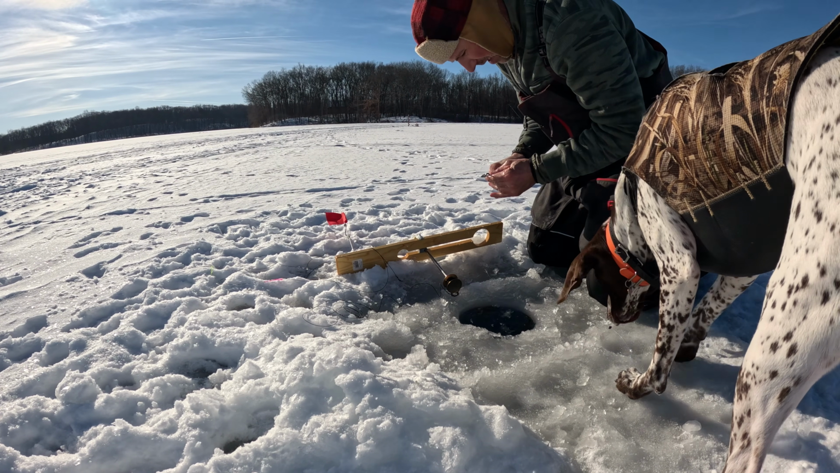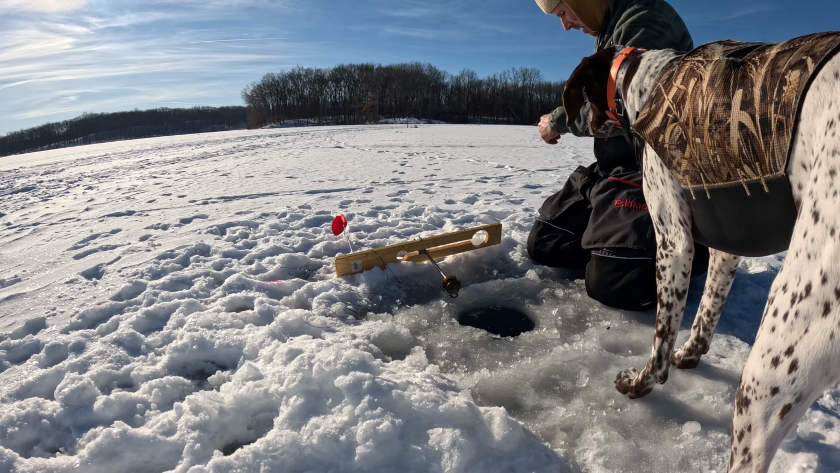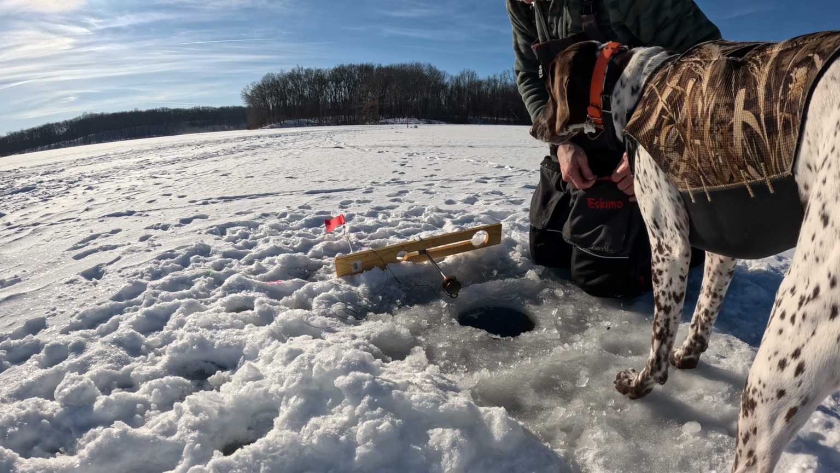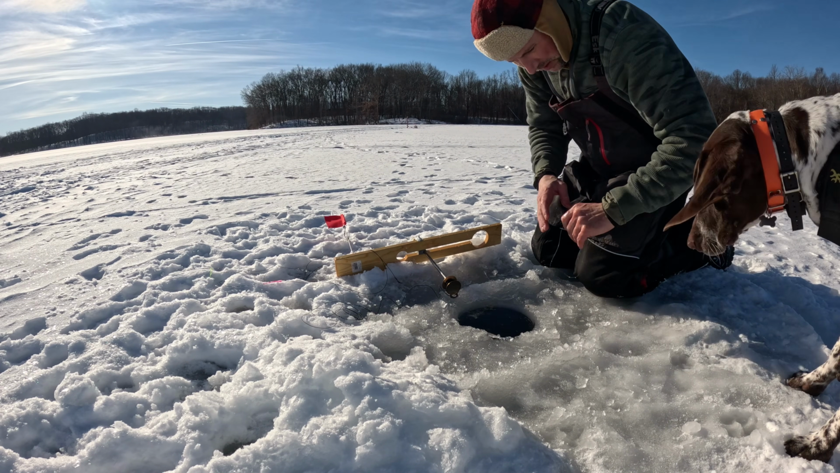She'll live to fight another day. That treble hook was buried deep. We got more trebles. That was a pretty good hookup. I just set that flag about a minute ago, so that's pretty quick. See if we can get something else.